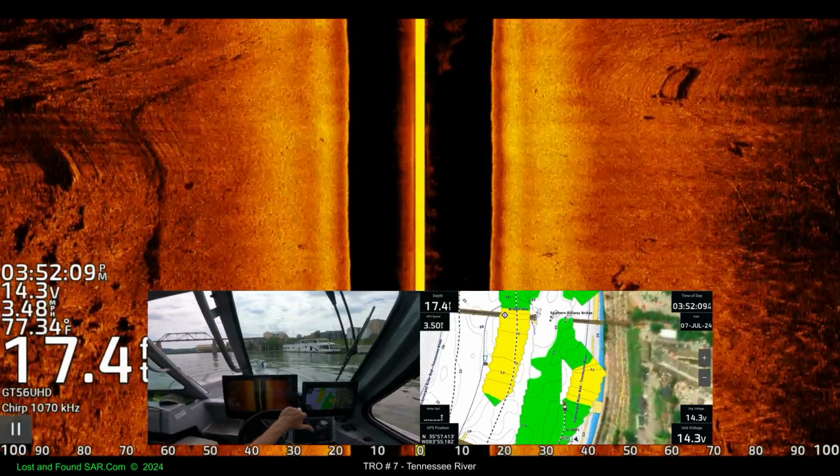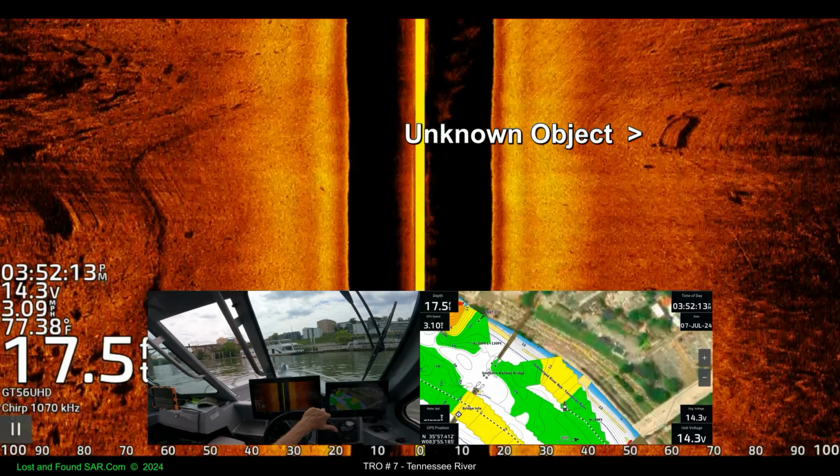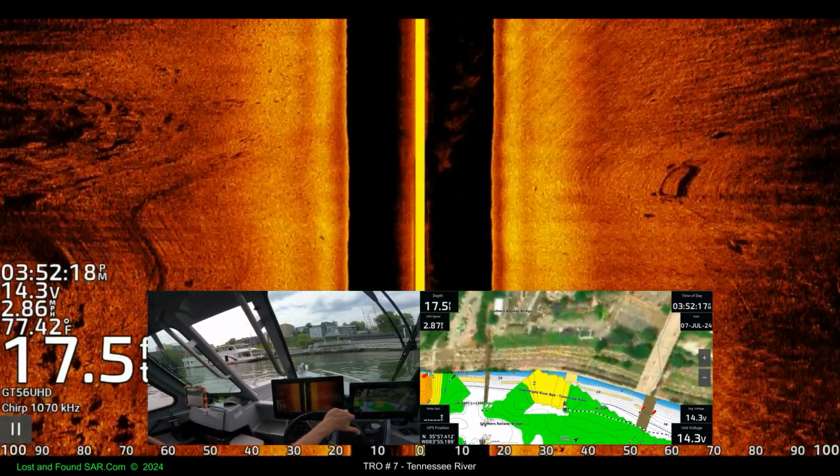I don't think there's any electricity on this dock. That's a big boat to not have no juice on. Yeah.